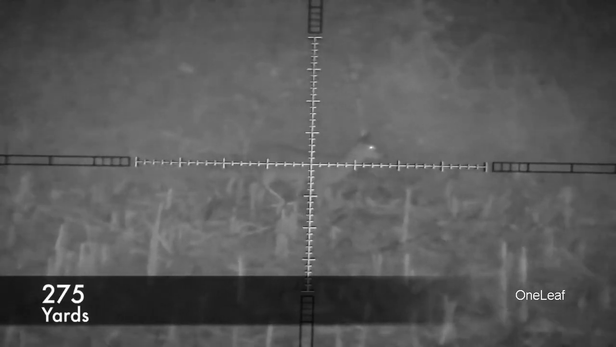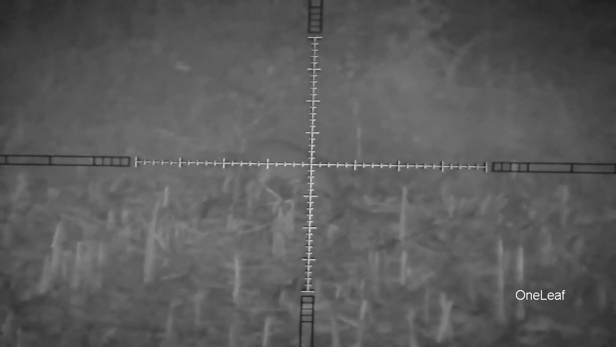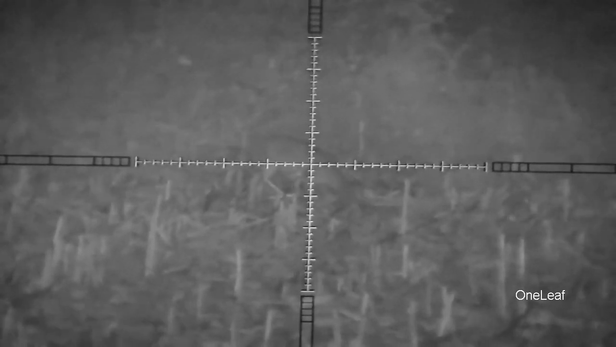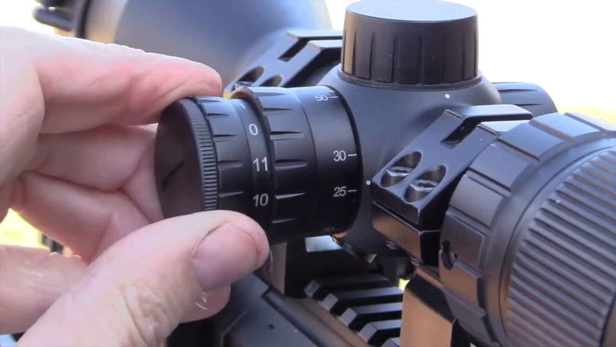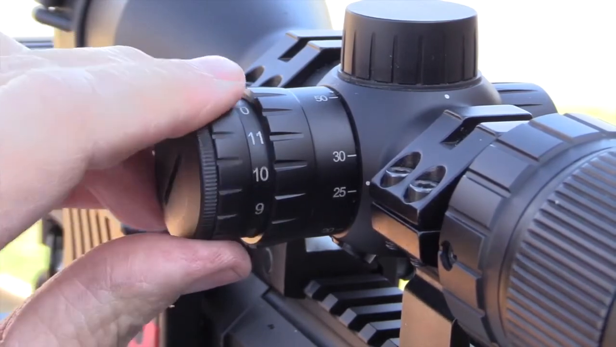This is a doe at 275 yards on a real hazy night. And I put this clip in here to show the reticle illuminator. You can illuminate the reticle with this rheostat control knob on the side of the scope. The reticle illumination is powered by a CR2032 battery.